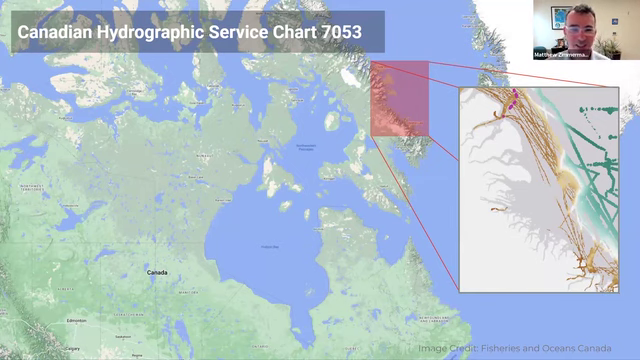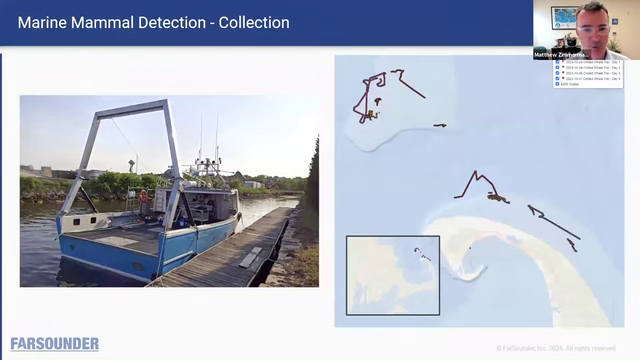In addition to looking for the seafloor and mapping the seafloor, some of our customers are using our equipment for detecting and avoiding marine mammals.